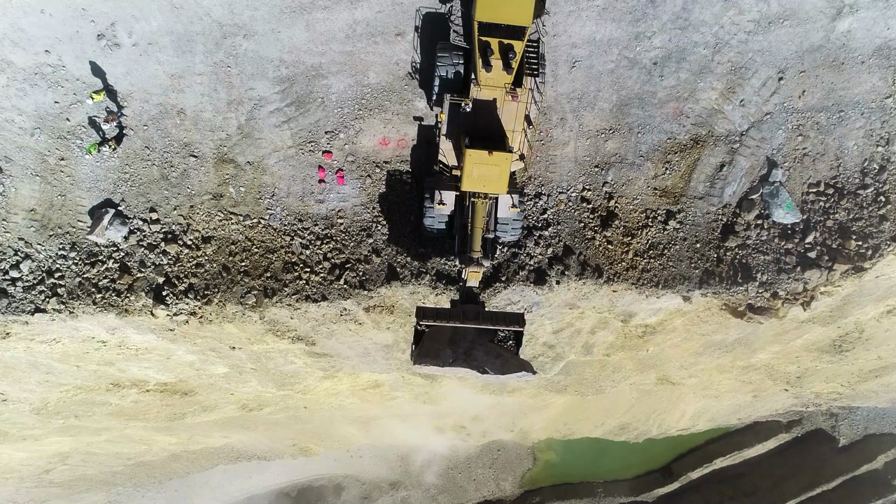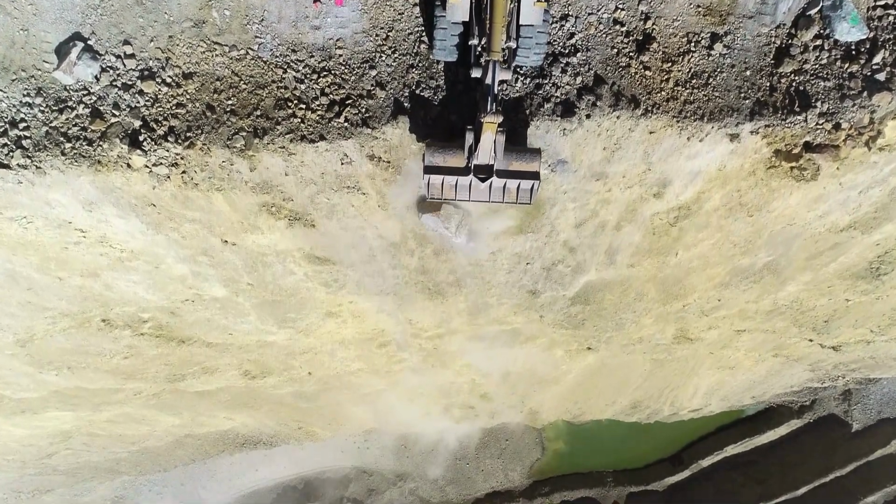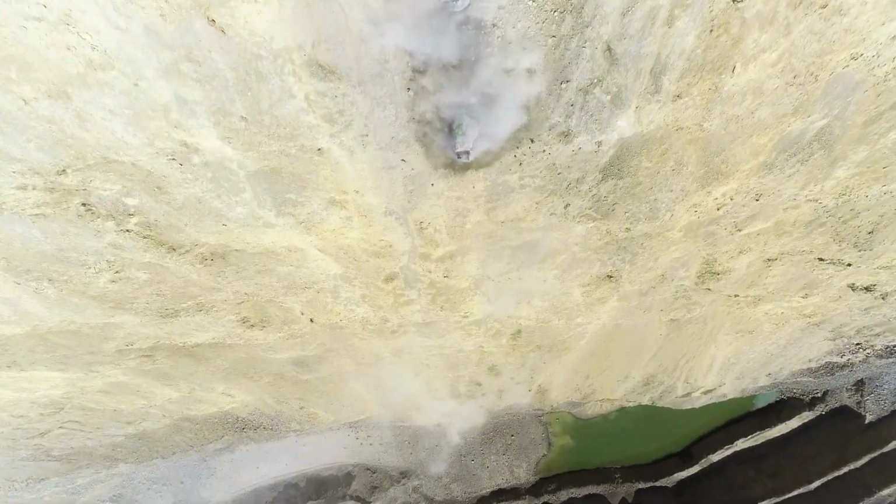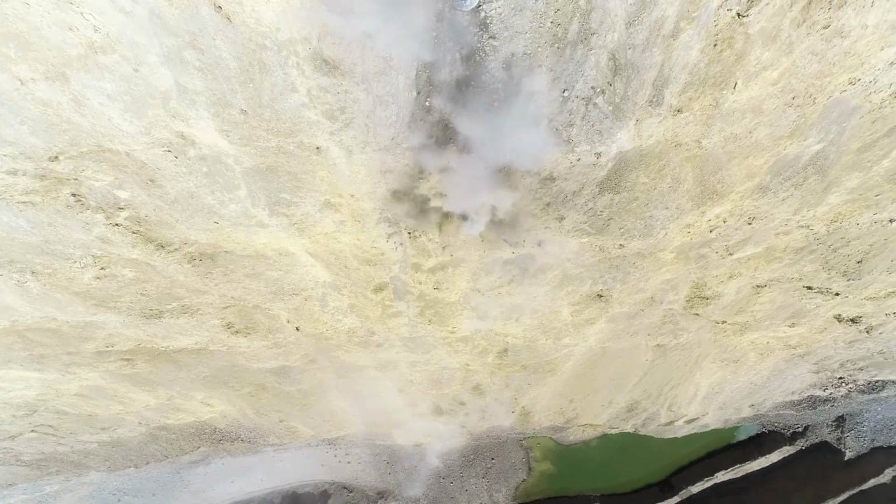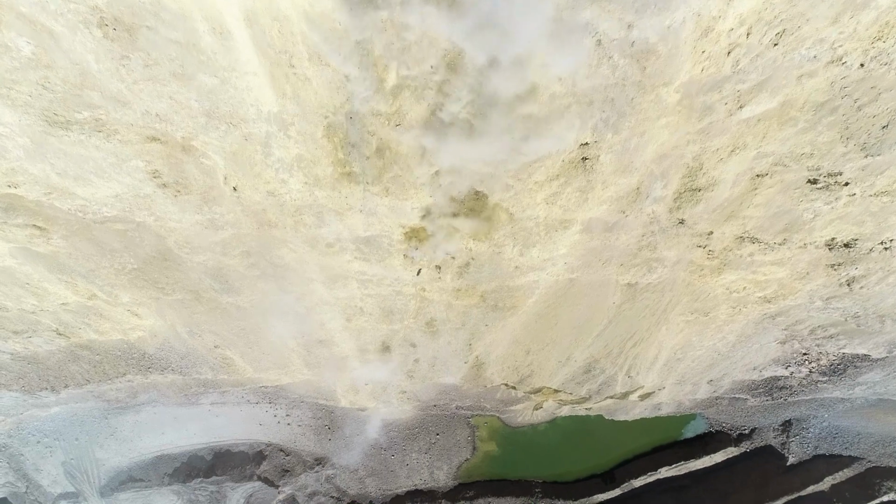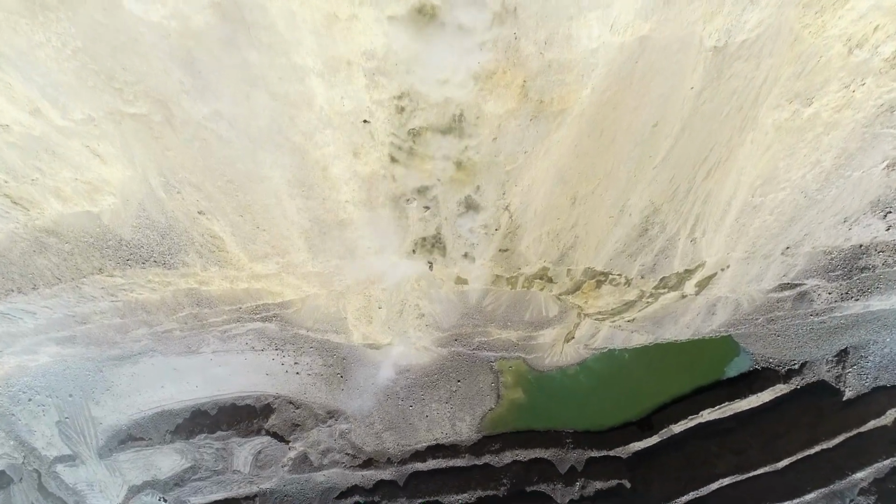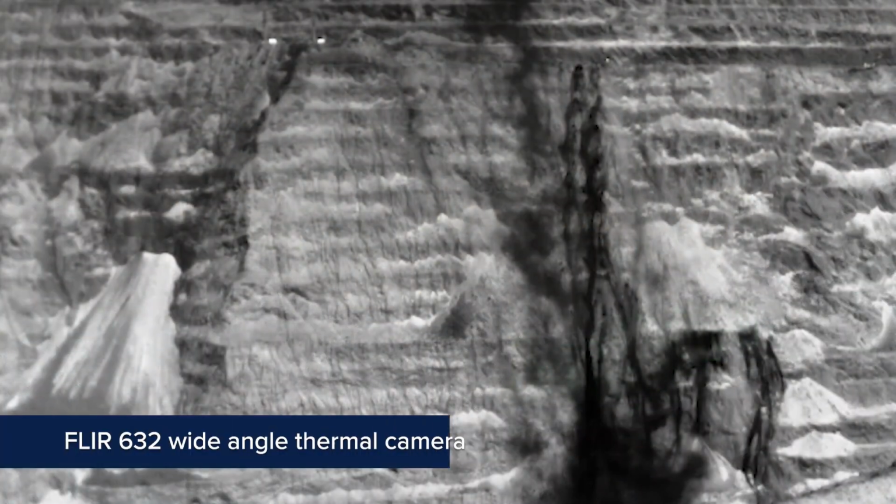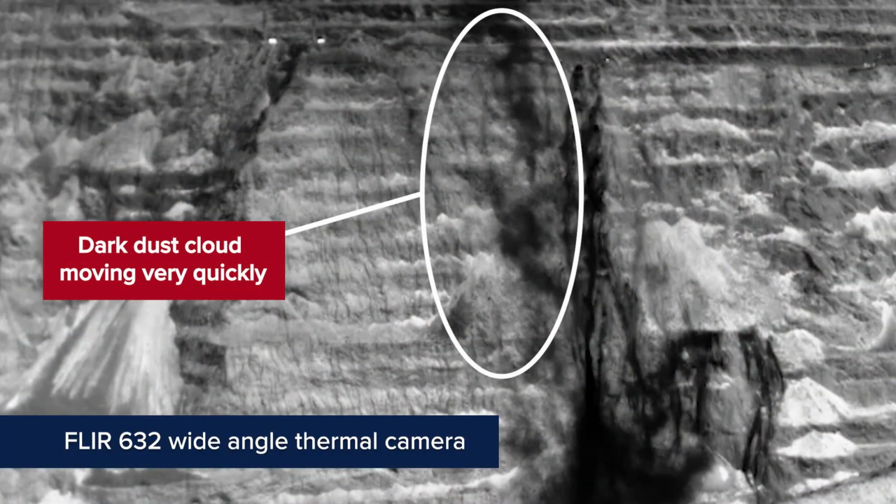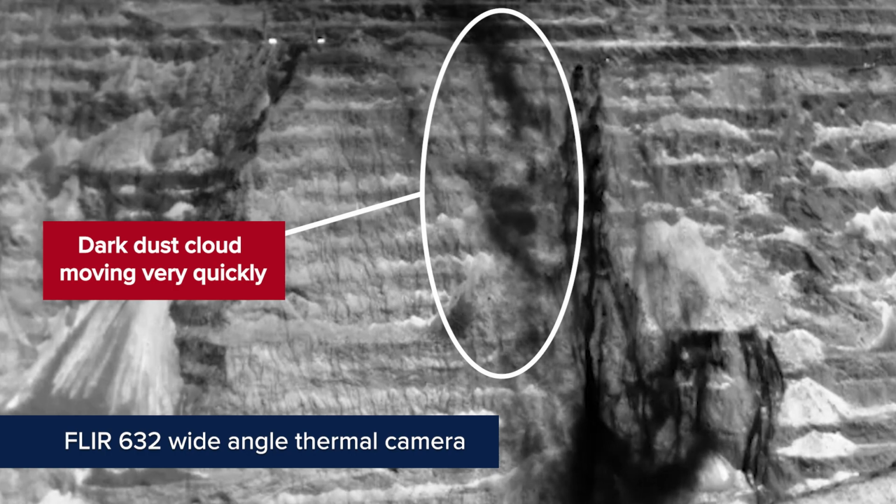Yeah, so what challenges do we foresee with the technology? Well, we've already found so far that these thermal cameras can see dust really well, so in extremely dusty conditions, that could be a challenge. It also could be an advantage for us because most rock falls as they go down slopes in mining generate a lot of dust. So if we can detect dust on a slope, that could be an indication of even a smaller rock fall that is happening.